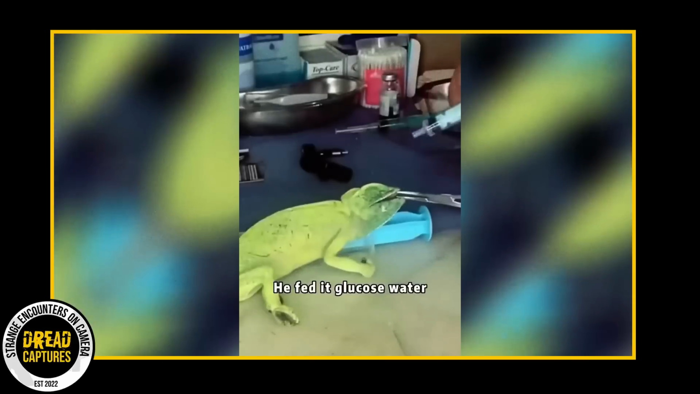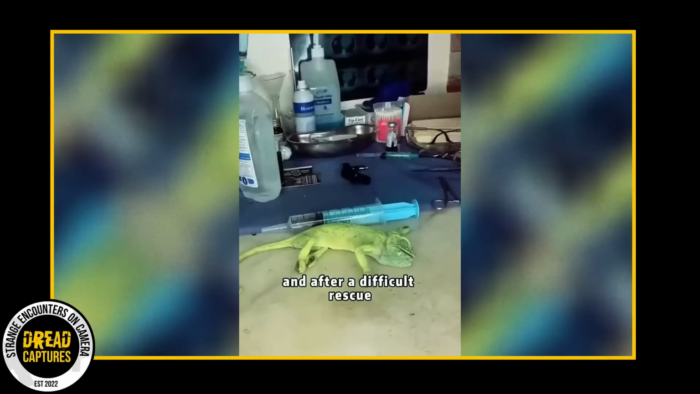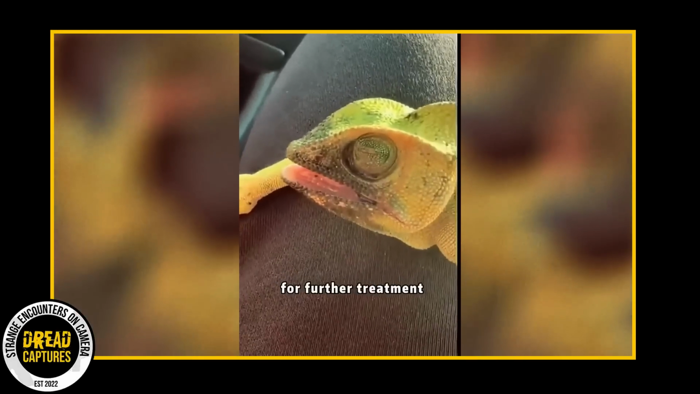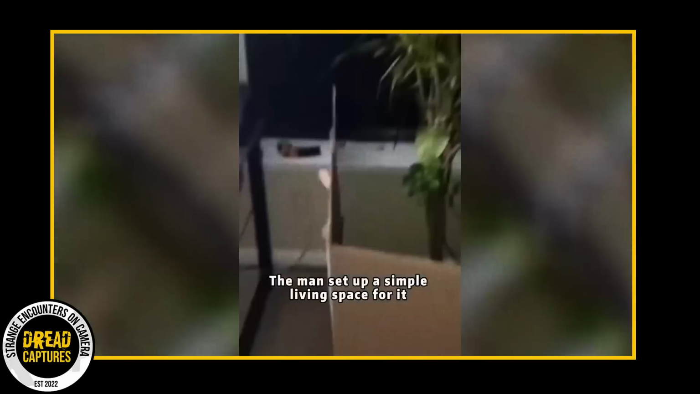When he gets home, he makes a little mixture of glucose water and takes a little syringe and starts feeding the chameleon. A few more days of rest and nurturing, the chameleon started to get some strength. And wouldn't you know it, he was back, baby. The man set up a simple enclosure for the chameleon to live in.